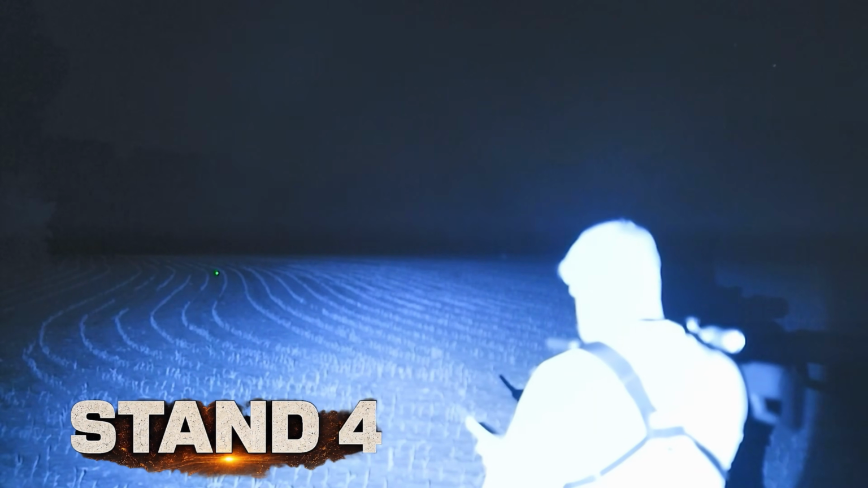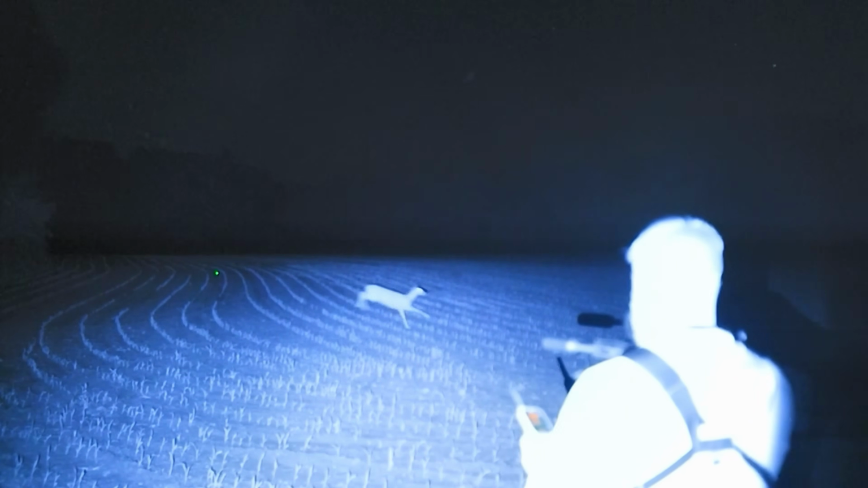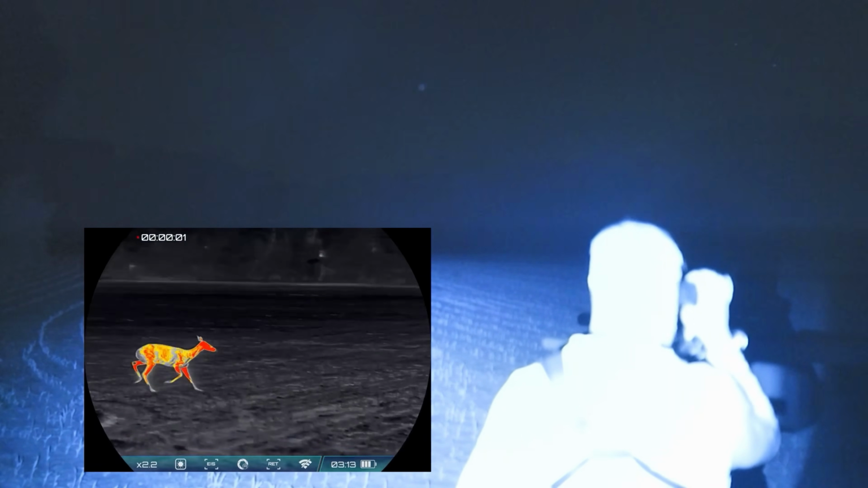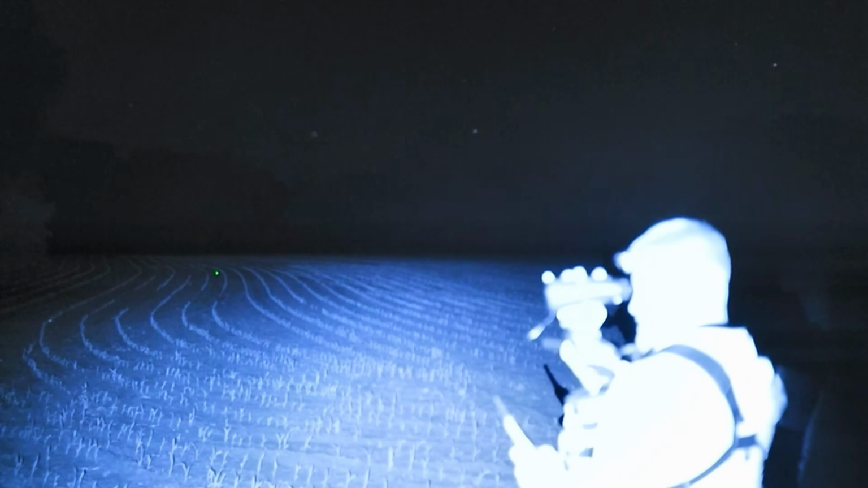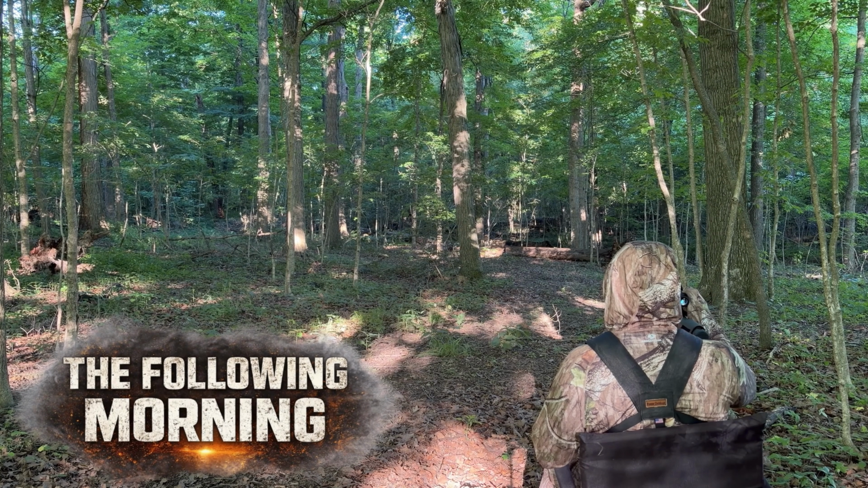Had another doe bust into this fawn distress again, and then I believe I saw a fox to my left, just caught a glimpse of it, and the landowner had been seeing one on trail camera. Didn't get it on footage or anything, but I also had a group light up in the distance straight out in front of me there, pretty far away, so I ended up calling it here. Got another doe flying into a fawn distress here on this stand again.